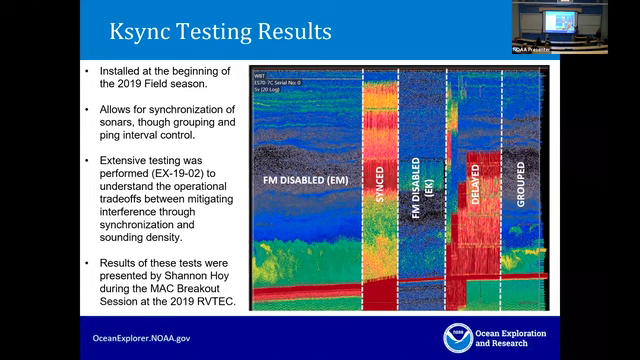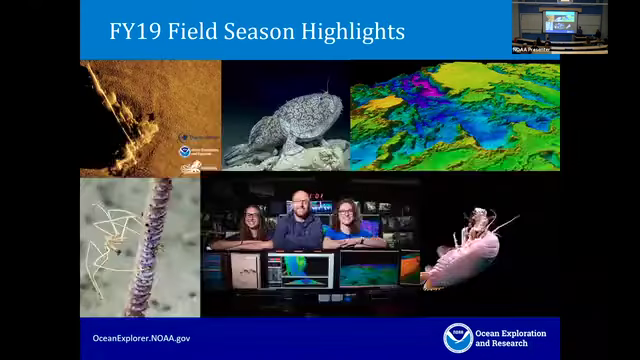And then if you group them, you get no interference, but you're pinging one sonar and then waiting for the return and then pinging the other and taking turns. So you're going to be losing your ping rate there and your resolution in terms of coverage. We have a lot more information on this. If you're interested, we can follow up with Shannon.